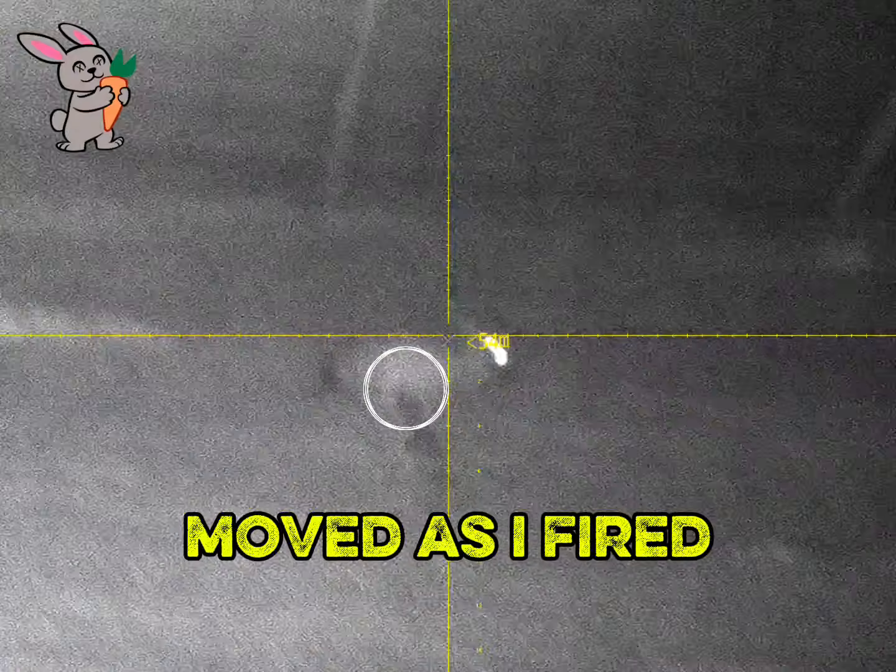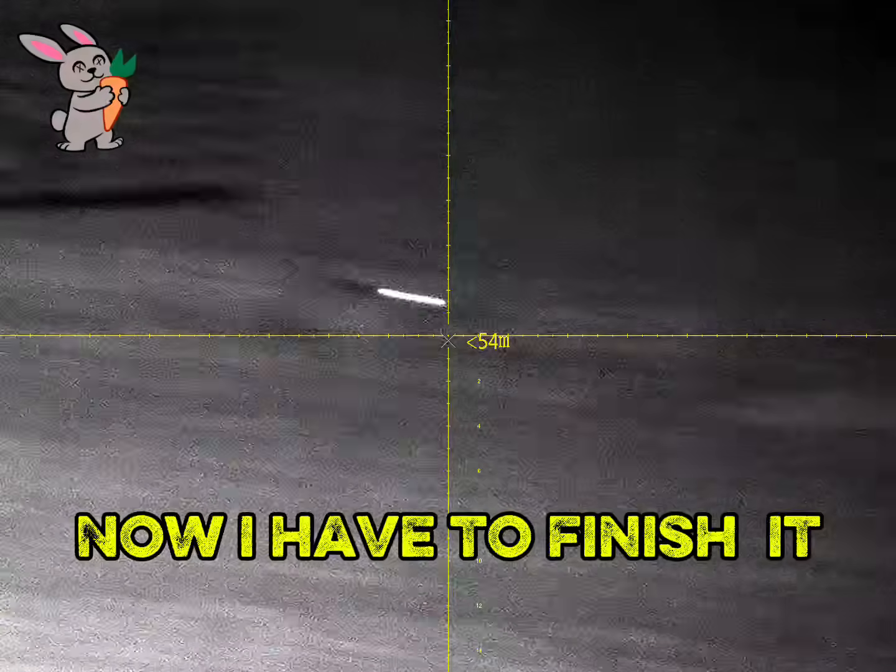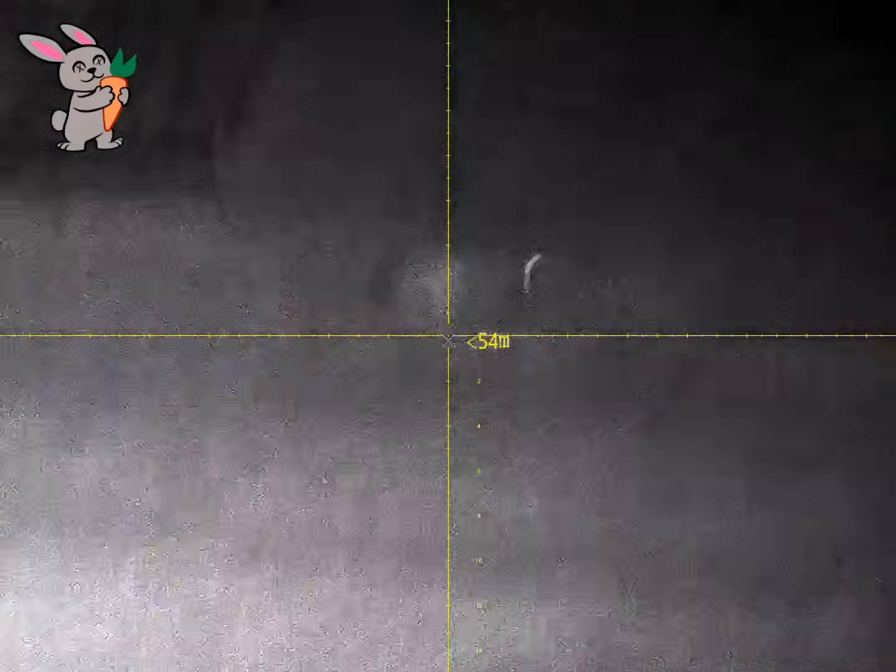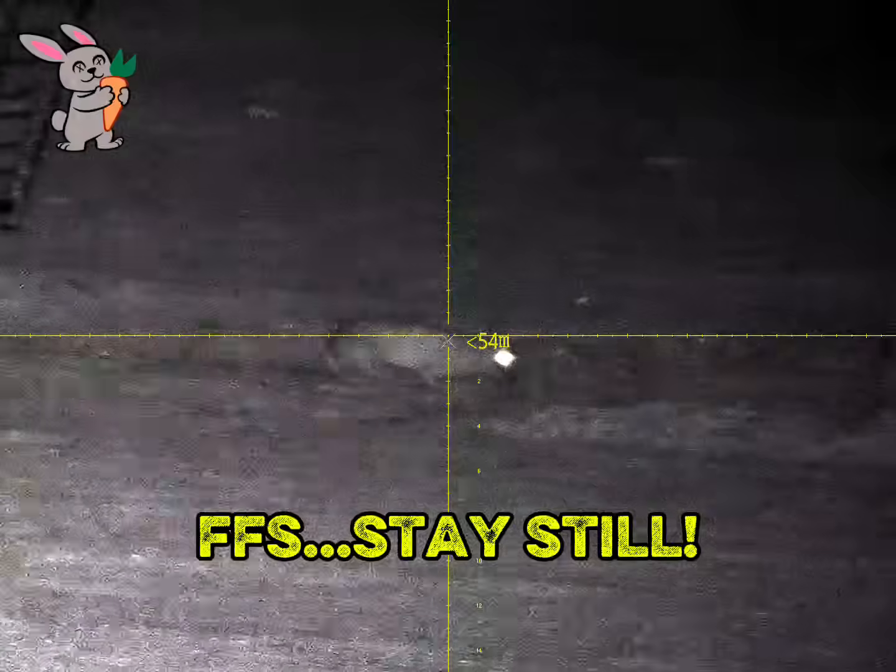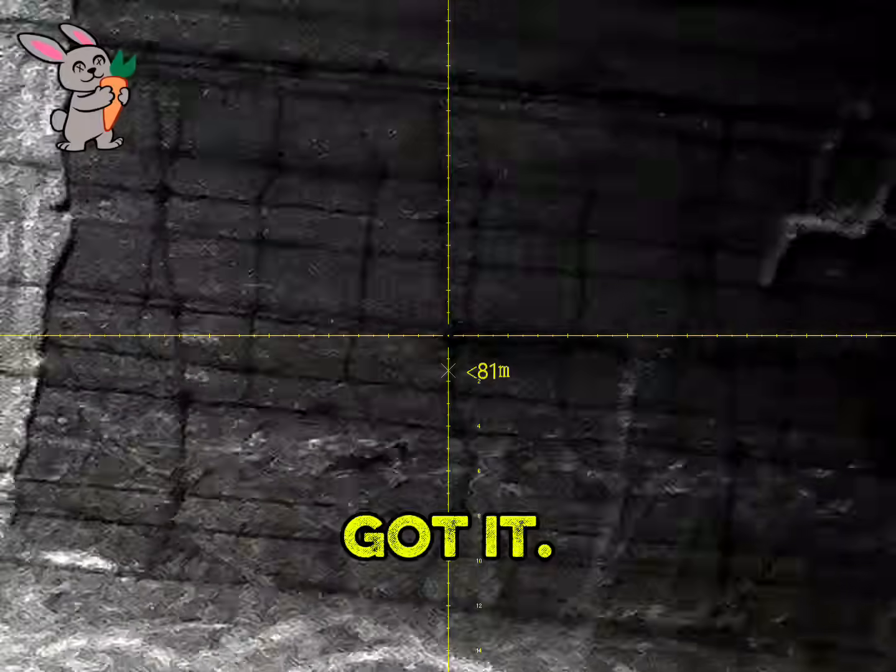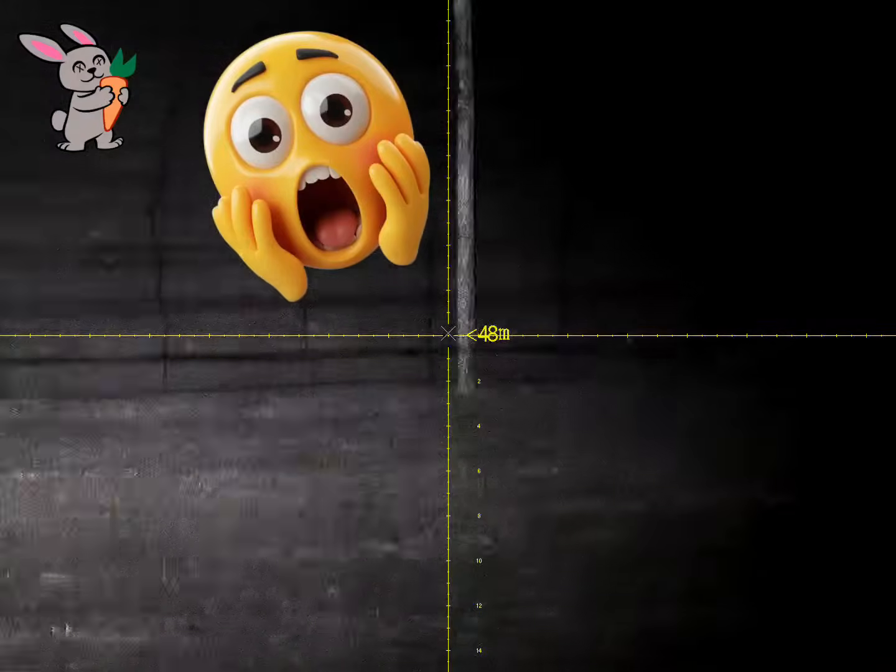This fur bag took a step forward as I fired, and combine that with a bit of an unfortunate wind gust, it's been hit sort of just forward of the rear legs. This is not what you want in pest control. The idea is to drop it in one. Where the f*** did that go?